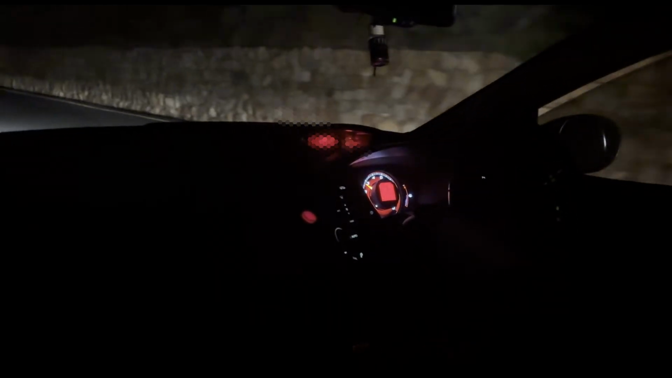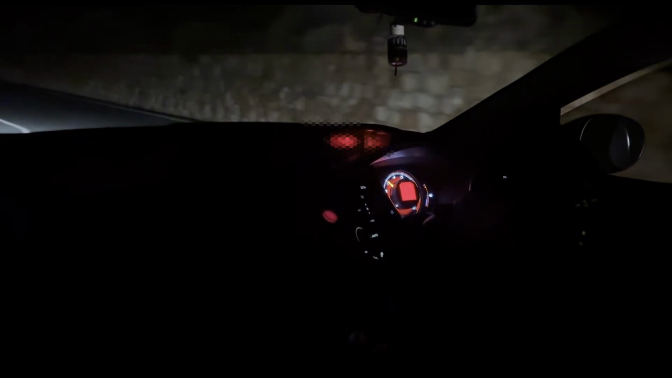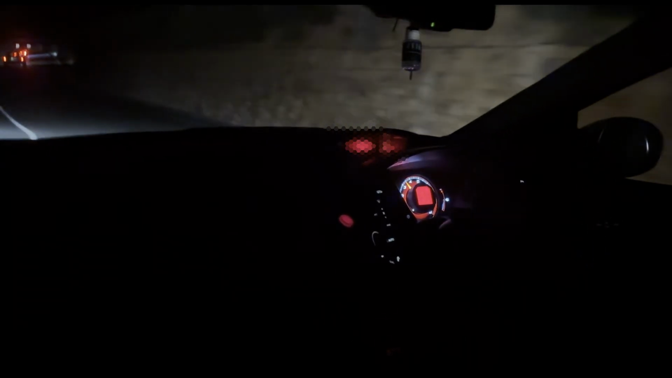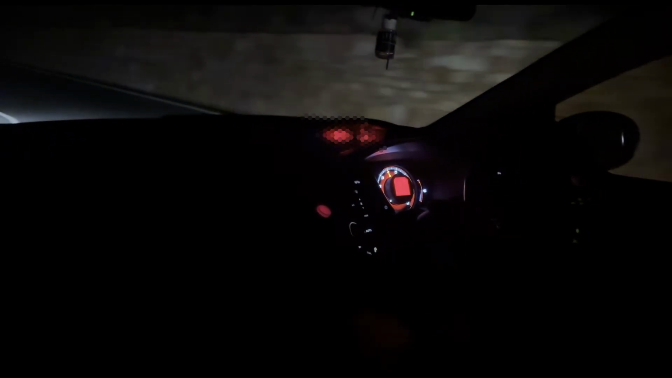Okay, so our first run was a bit of a mess. The camera mount messed around. So now we made a MacGyver like you saw in the previous clip. We made a MacGyver with a seatbelt. It should work now. I'm not gonna push it too hard. I just want to have some fun. So let's see. Hopefully you can enjoy these clips.